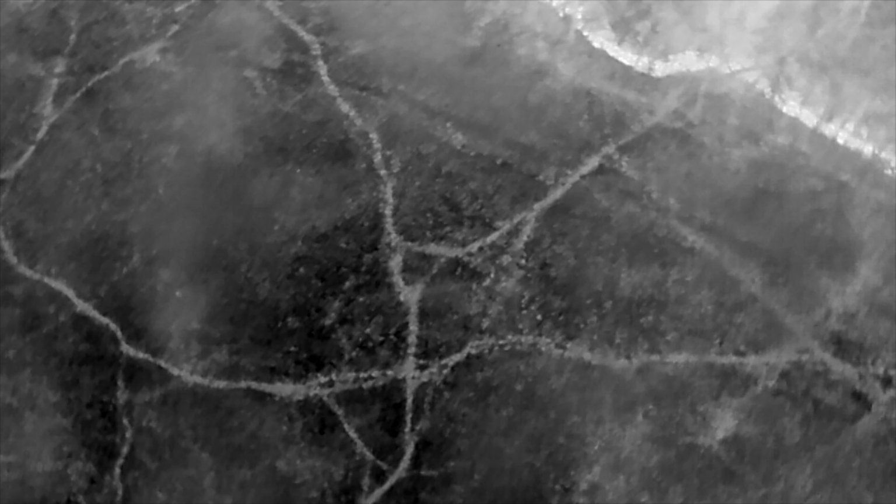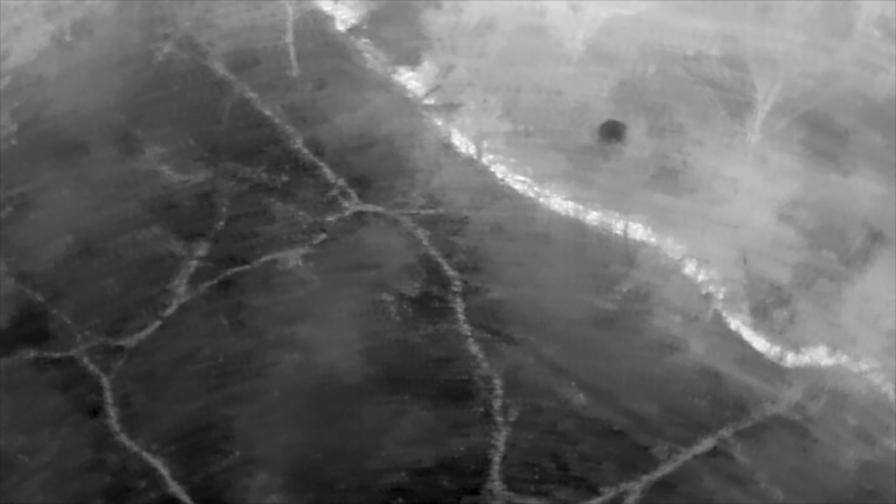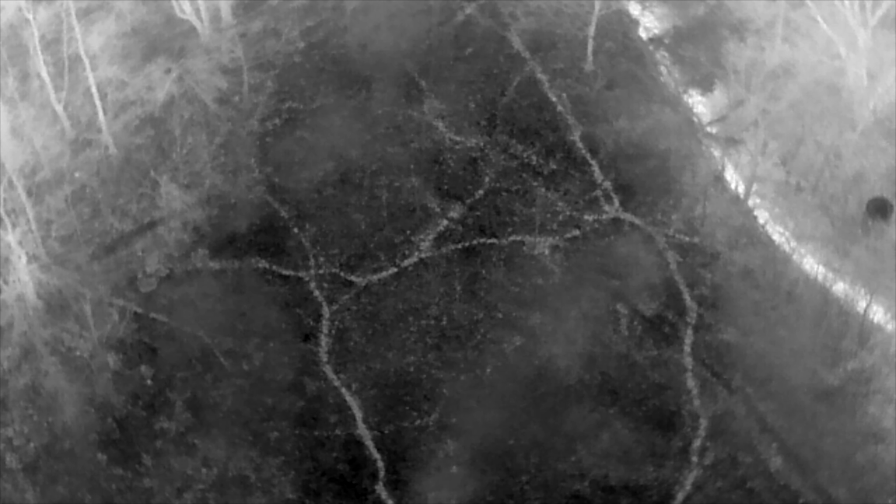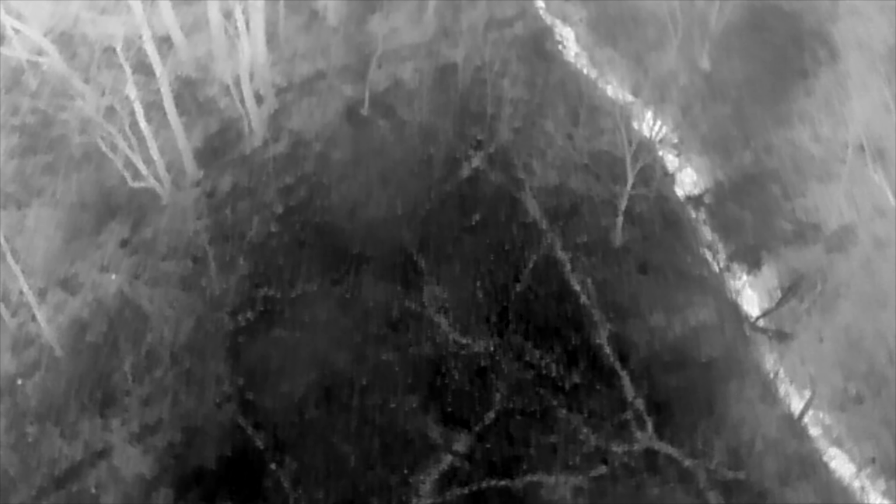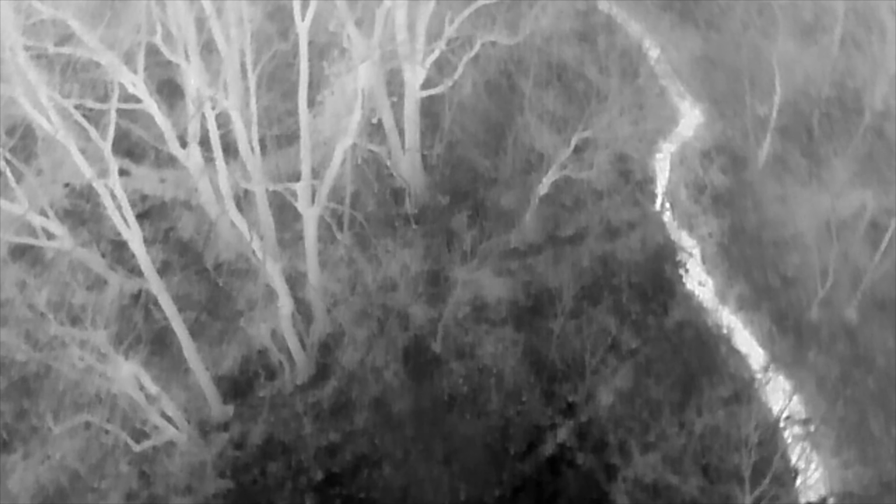You can very easily see the creek or ditch that runs through here. All those white looking things that look like veins are actual deer trails. Very easy to see with the Mavic 3T. There's the redneck blind. Not hard at all to see. You'll see some other man-made structures coming up, and they'll give you an idea of what's actually in this wood lot.